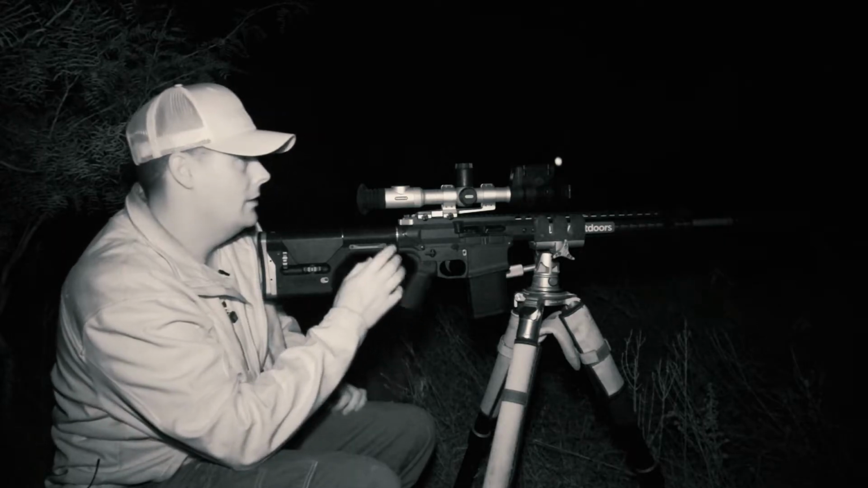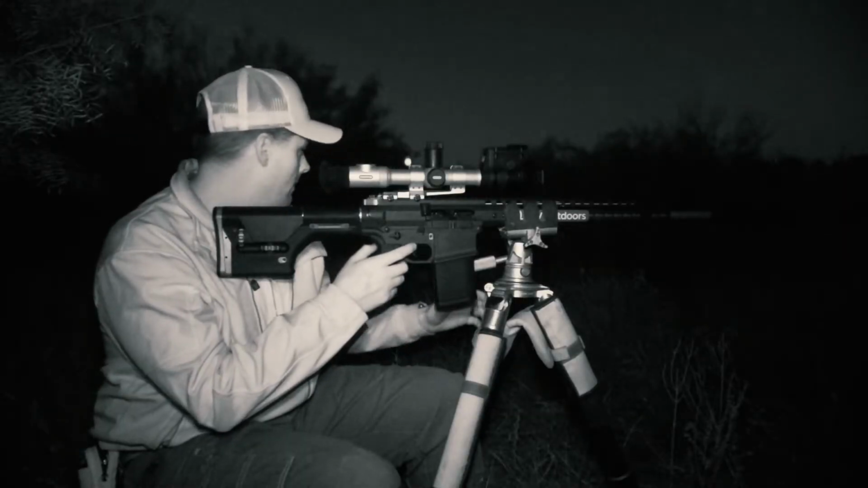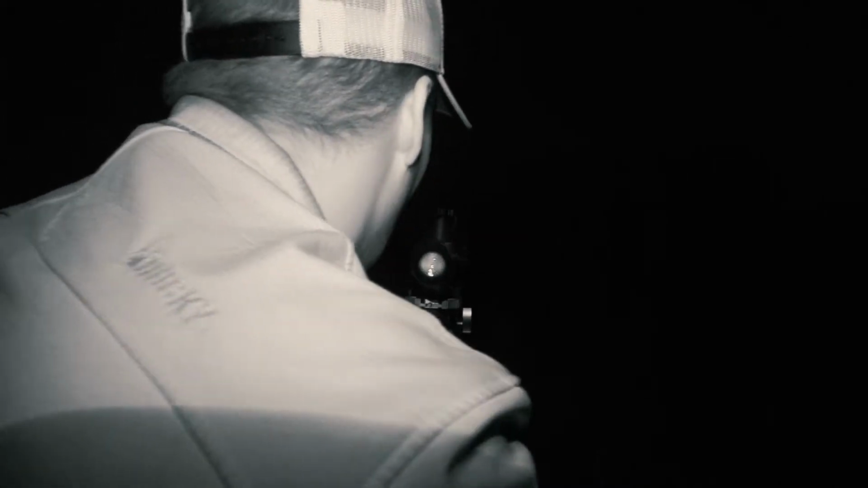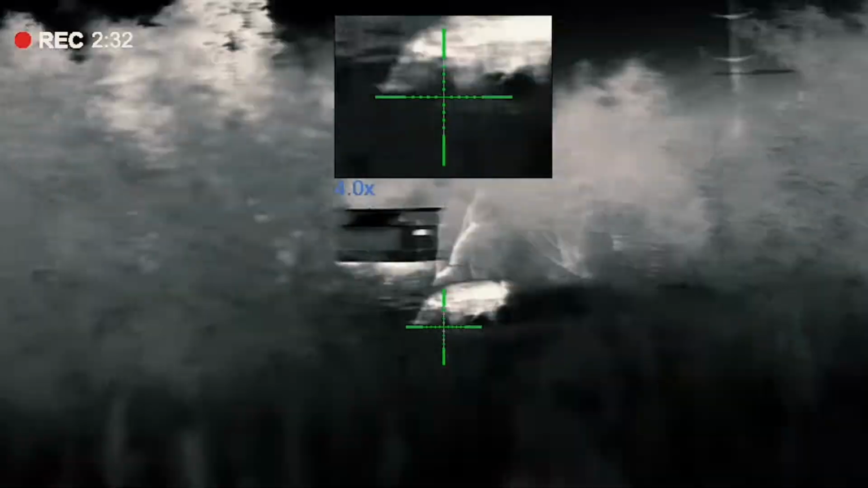Right here. He's at that other feeder. You good? Oof.